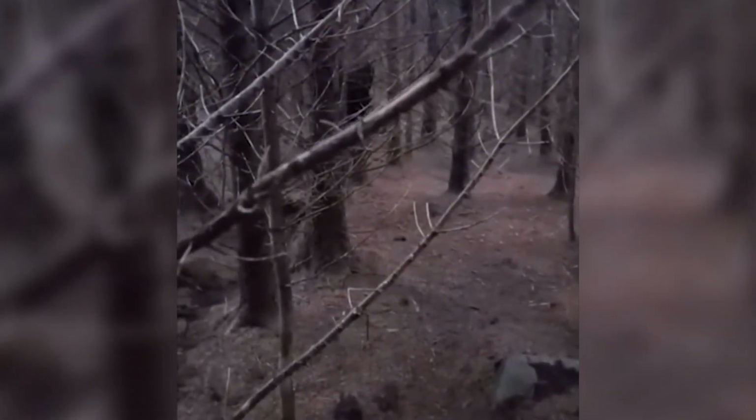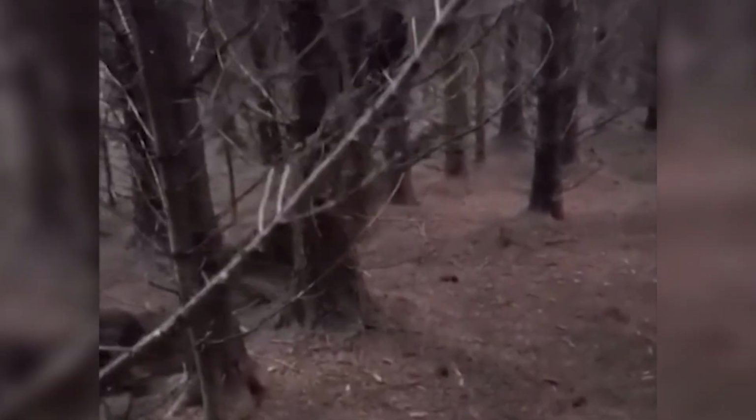A terrifying encounter on a hiking trail. Imagine a peaceful afternoon stroll through the woods, the dappled sunlight warming your skin and the sound of birdsong filling the air. But what if that tranquility shattered in an instant? This hiker experiences just that when a large, dark shadow appears behind a towering oak tree. Their heart races as they take a closer look.